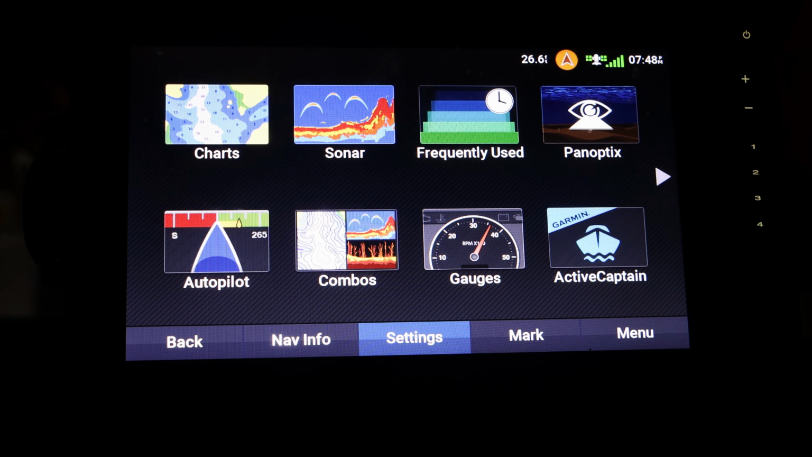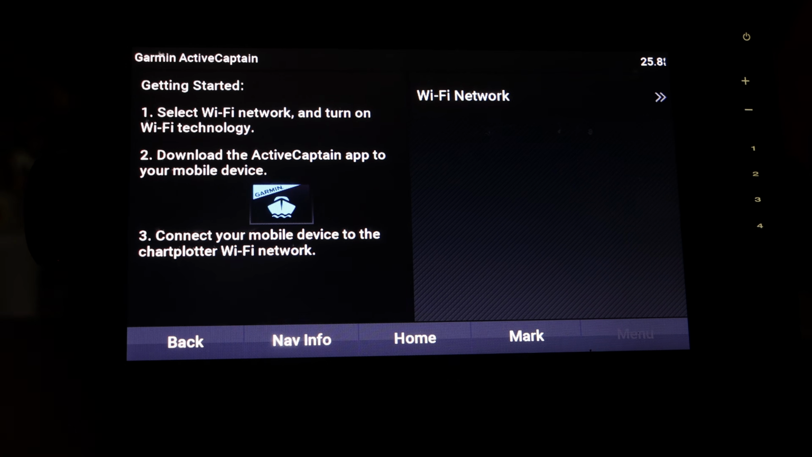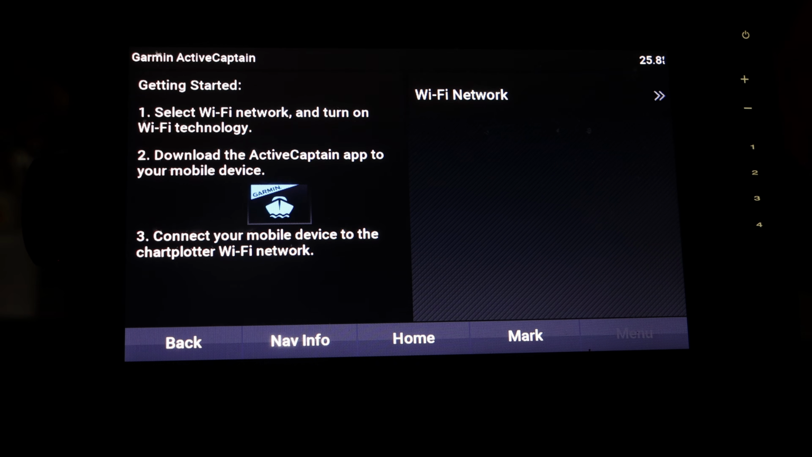The next feature I want to talk about here is the Active Captain. So the Active Captain is used if you want to pair your phone to this, and you can't answer texts, you can't answer calls, but you will get notifications. So let's say you get a notification from Facebook, it'll pop up on here. Or if you want to know whenever somebody's calling you, it'll pop up on here so you'll know. Personally, I don't really like to have my phone out while I'm fishing, so I probably will not have this set up, which, as you can tell, I do not. But the option's there for you guys who want that.